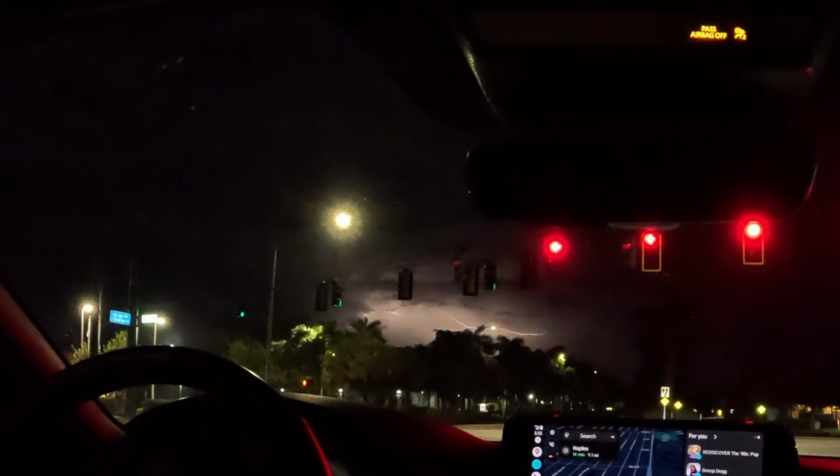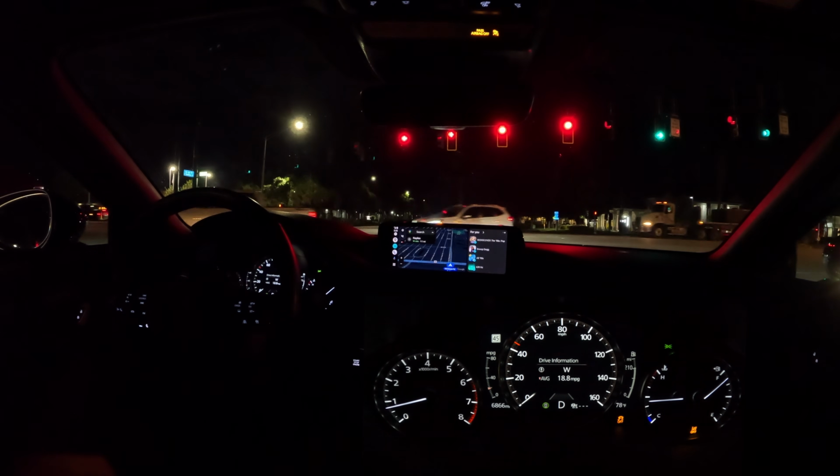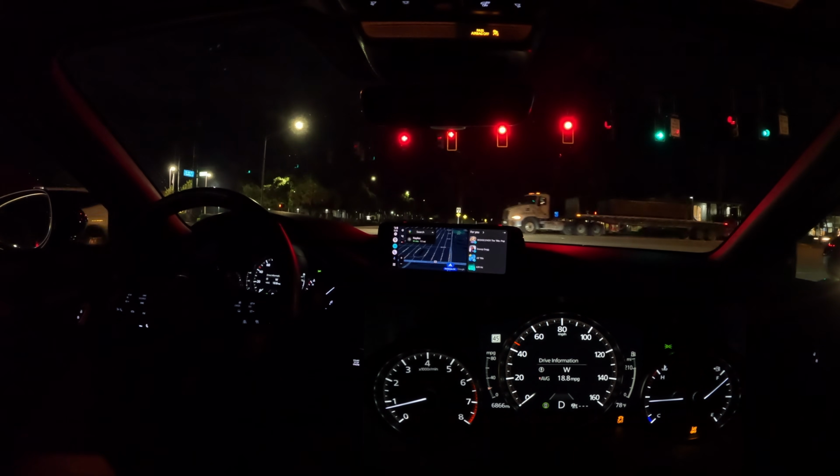Wow, that was great lightning. Hopefully the camera picked up that lightning. The 6-speed auto in here is chef's kiss. I don't want anything more, all right?